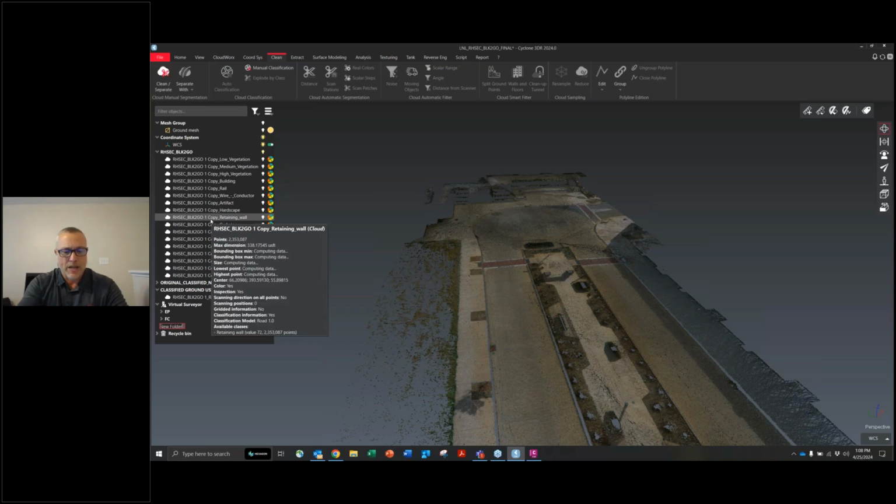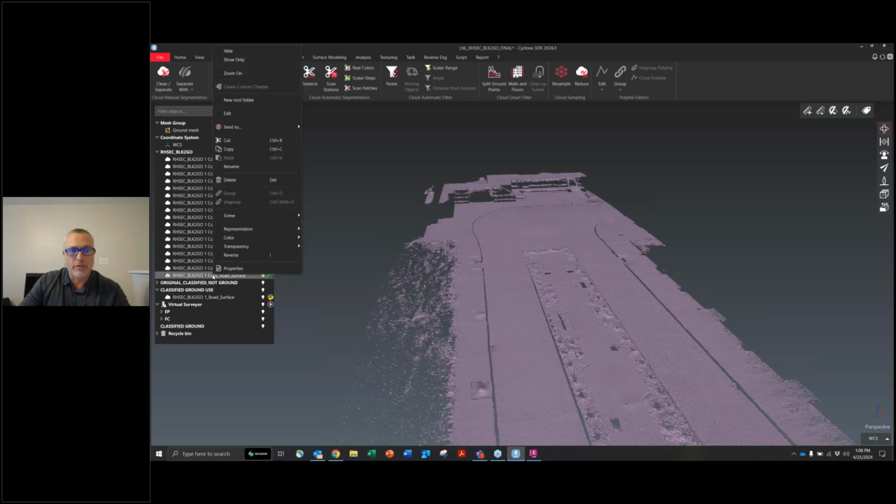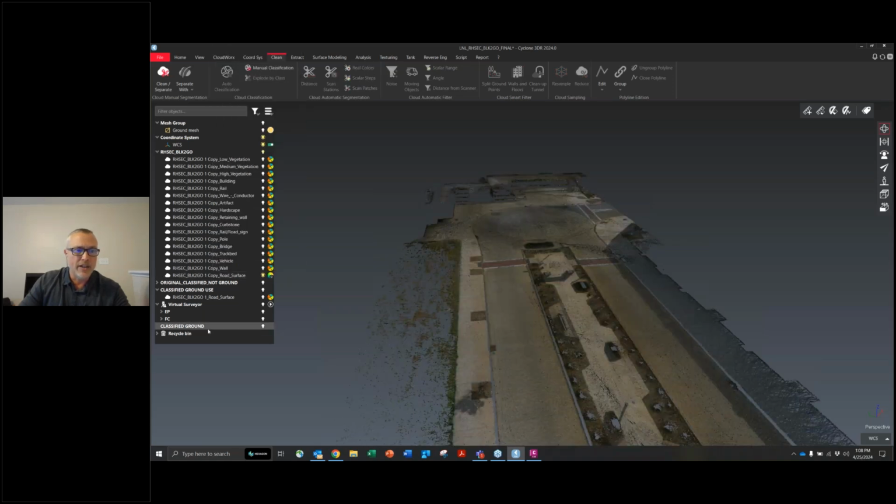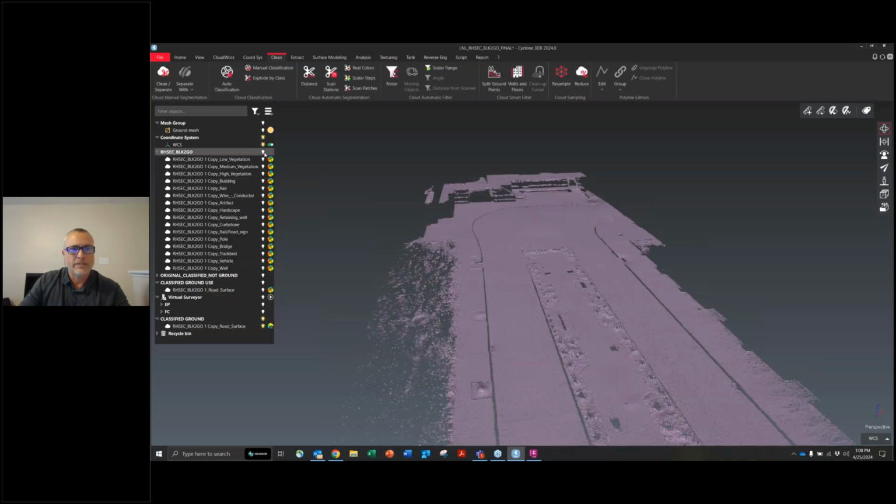In this case, I'm going to create another root folder. I've created a second folder down here, and that group that I just created, I'm going to actually cut that out and put it in its own folder. That way, I don't have to go back to this folder with all this other information in here.